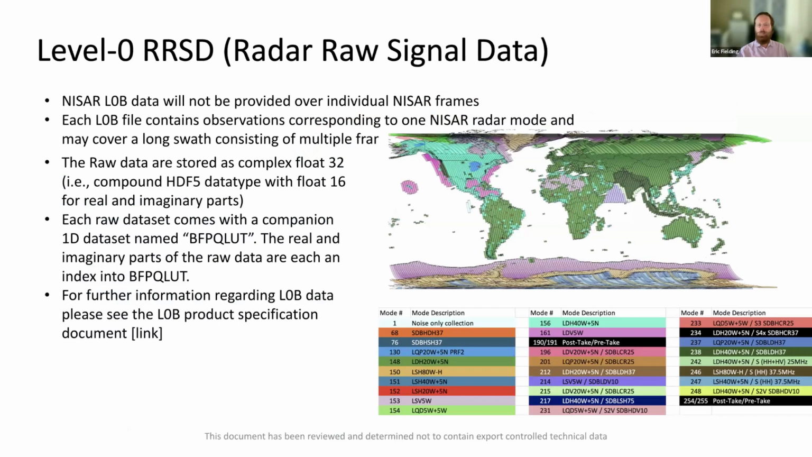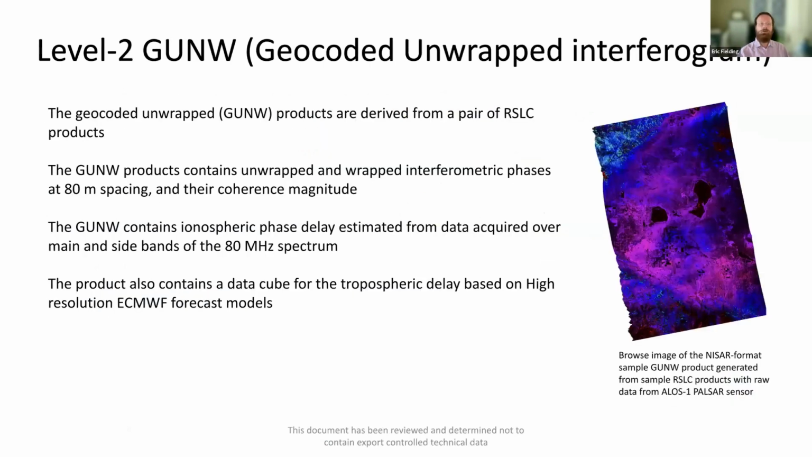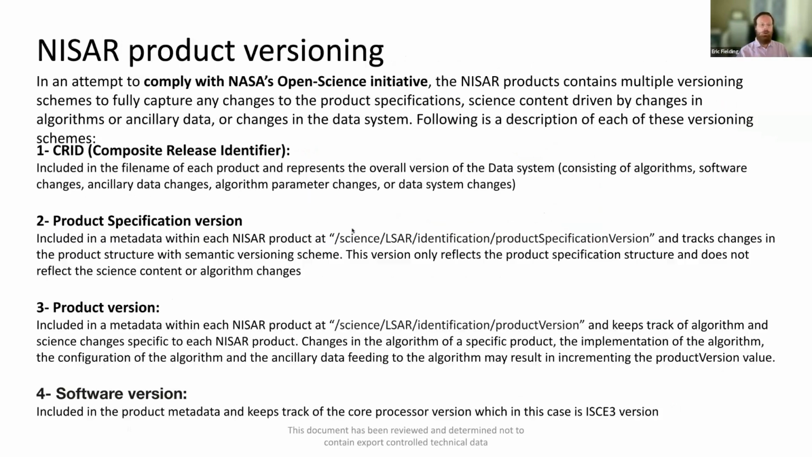And the level, as I mentioned earlier, the level 0 data will not be provided on a frame by frame basis, but on these long data acquisition, data take files. That's just additional information about the GUNWs. There's also this product versioning information that's going to be included in the file names and in the metadata.